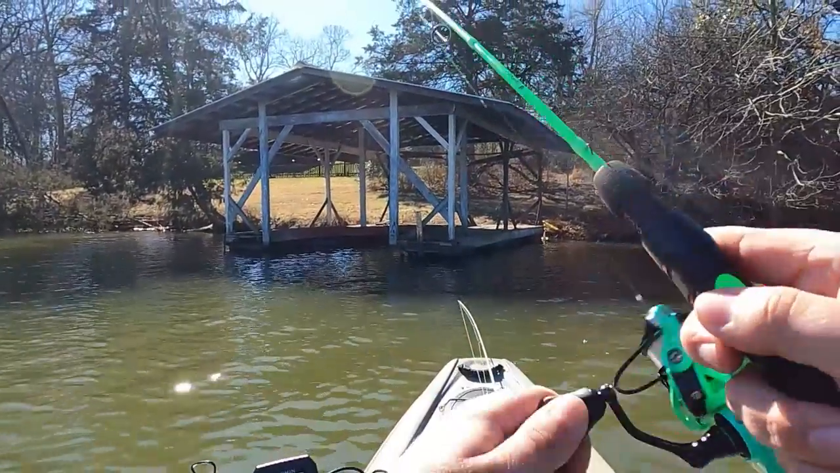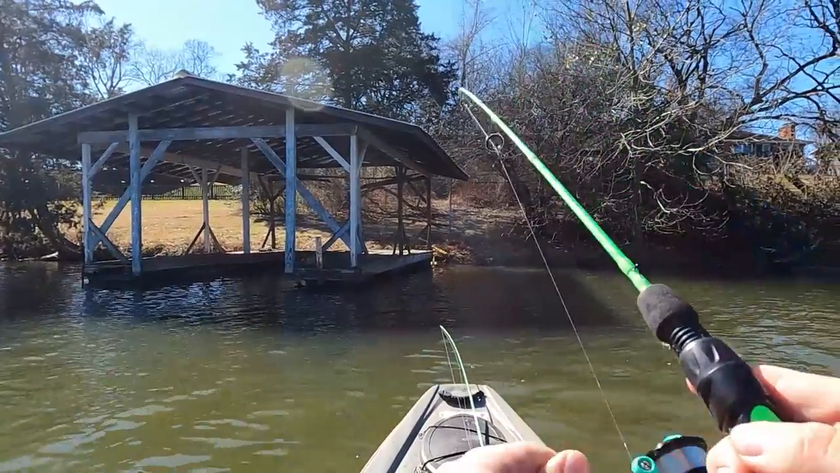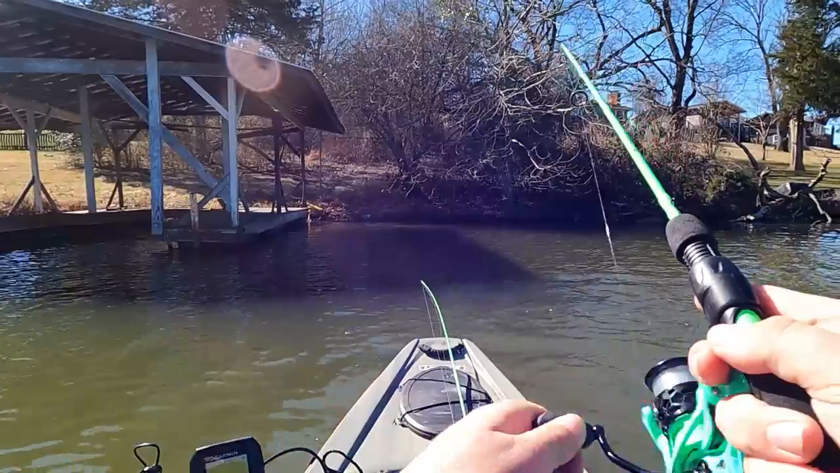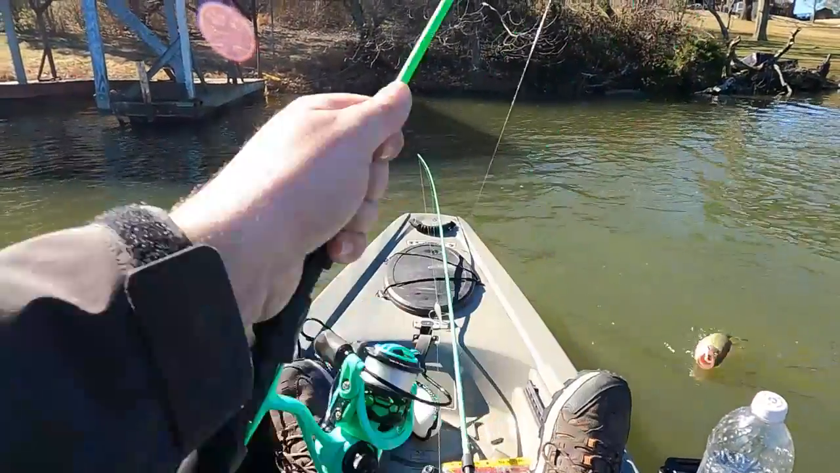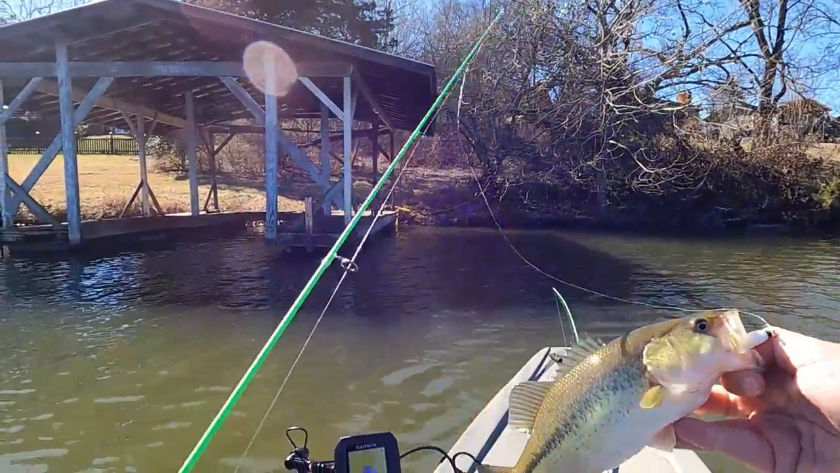There we go. Third fish of the day. Not sure what we got here yet. Oh, look at there, another bass. Another little bass here. Hopefully we can get him in. It's bigger than the first one. Right there in that little corner. Let's see if we can get him. Oh yeah, got him, man.